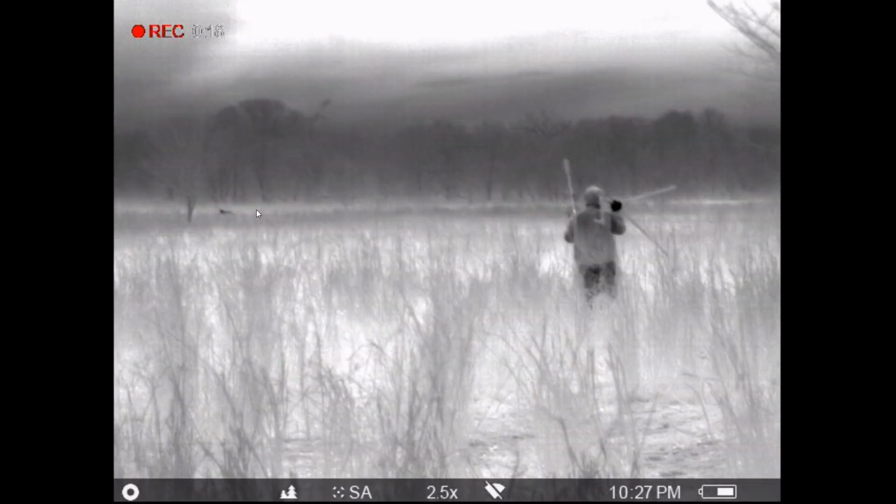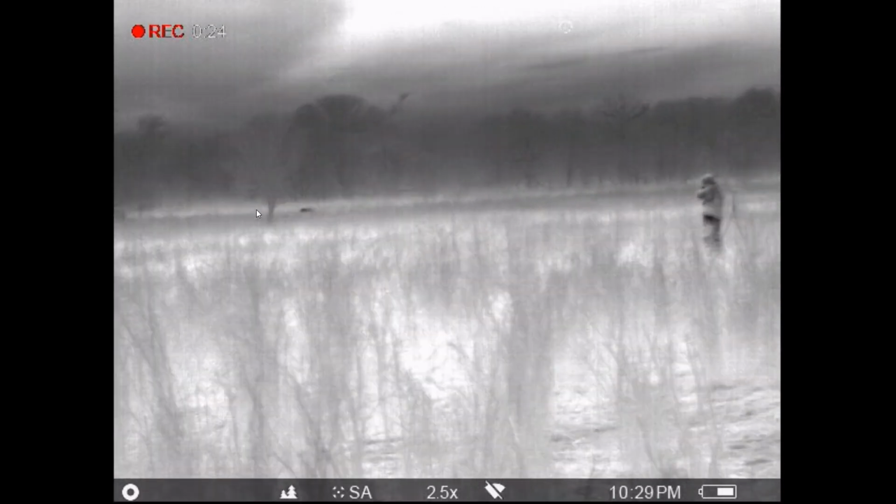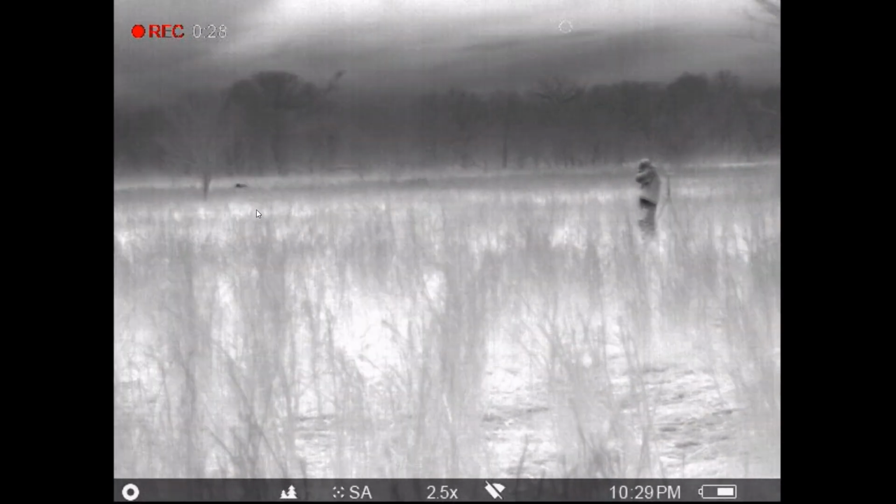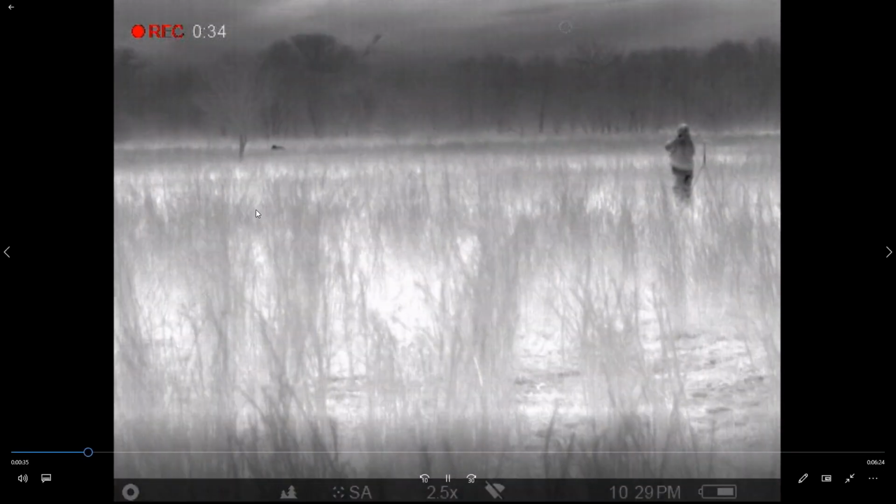It's hard to tell when they're laying down, so he's seen some others off in the distance here. He's going to ease up on them and see. It turned out to be all cows. Did not have a shot at anything, but I wanted you to know how that Black Hot looked. Sometimes it can be better than the White Hot.